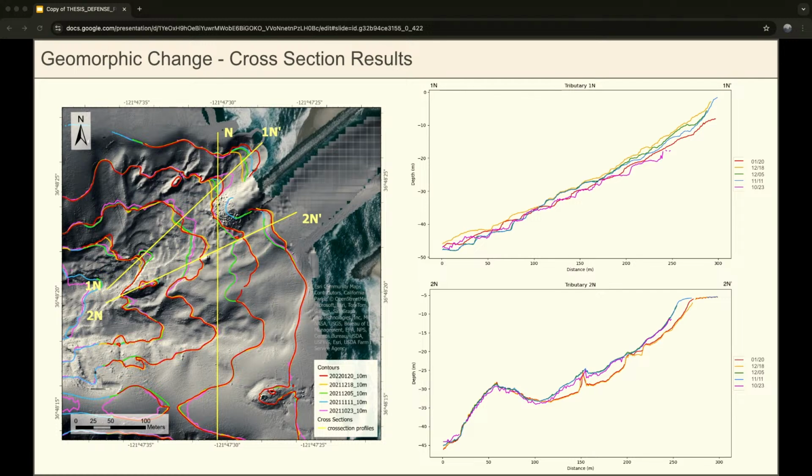sorry, it's kind of hard to see on this projector, but basically this lowest line is our first survey, October 23rd. And then throughout the next few surveys, so November 11th, December 5th, December 18th, we see the steady accumulation of sediment happening in this tributary. And then on January 9th and January 20th, we have a big erosion event, so all that sediment erodes out, and we're restored back to this baseline elevation that we started with on October 23rd.